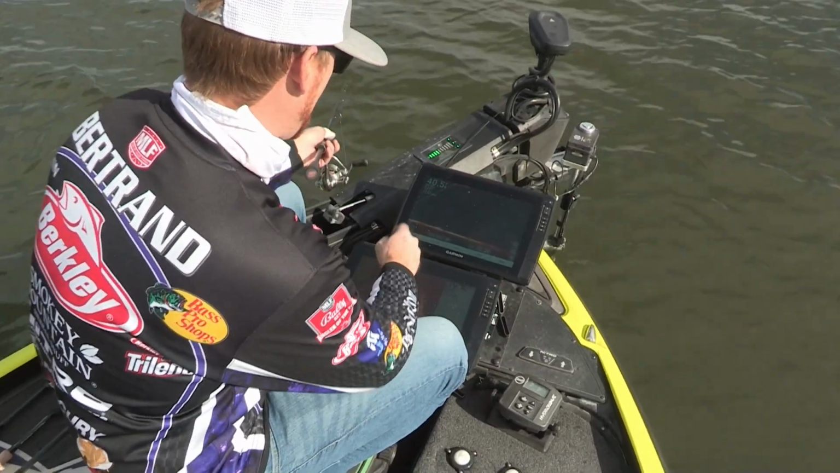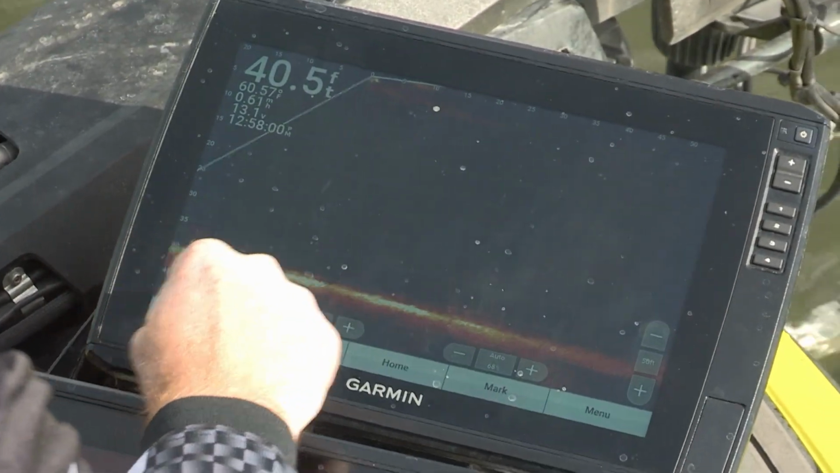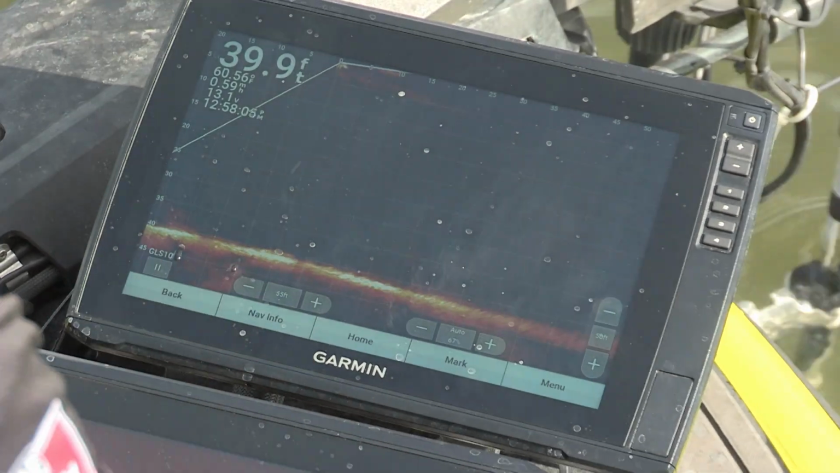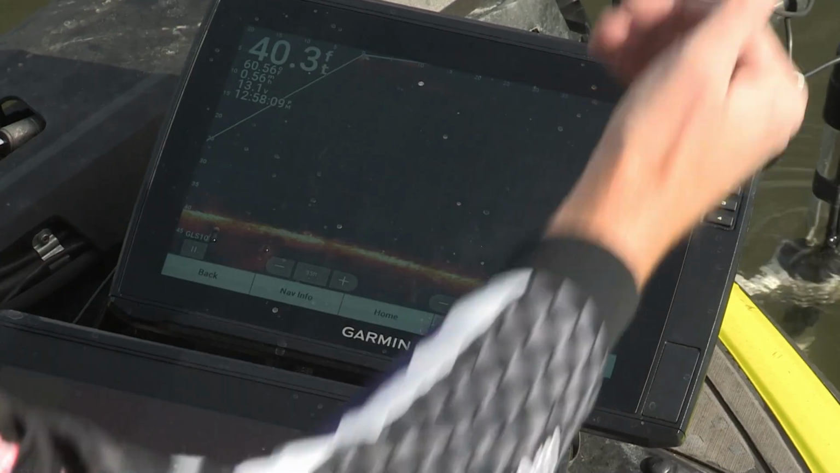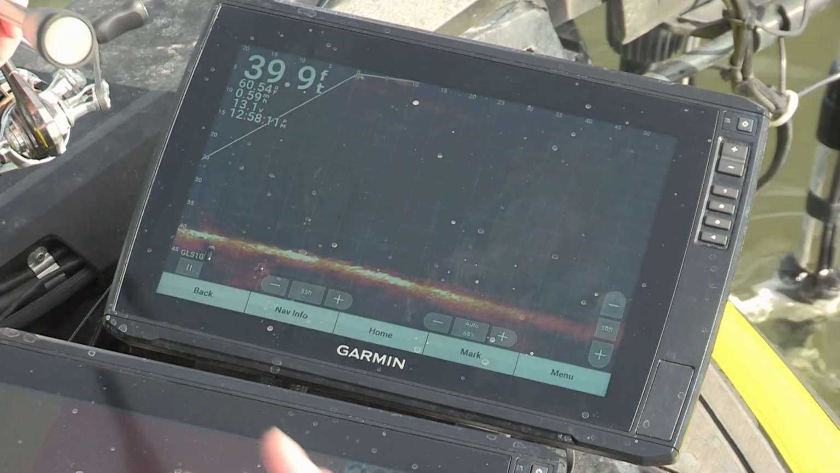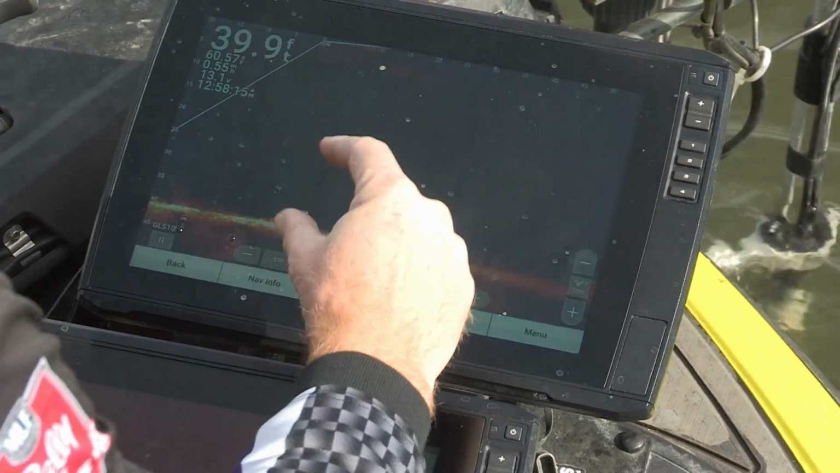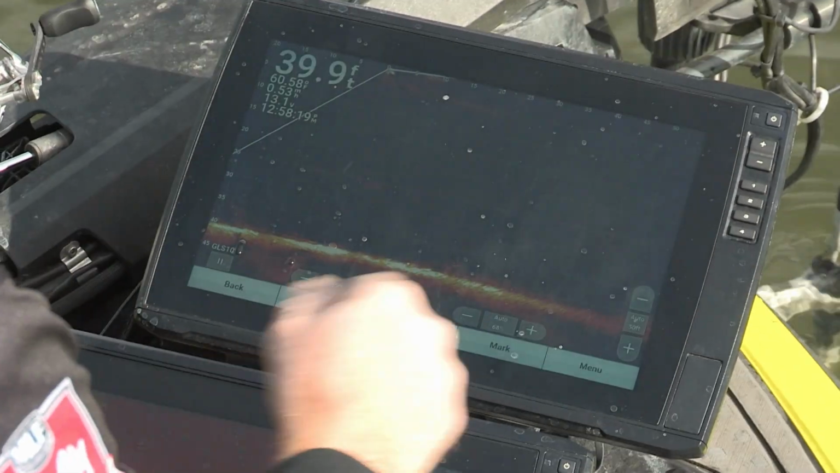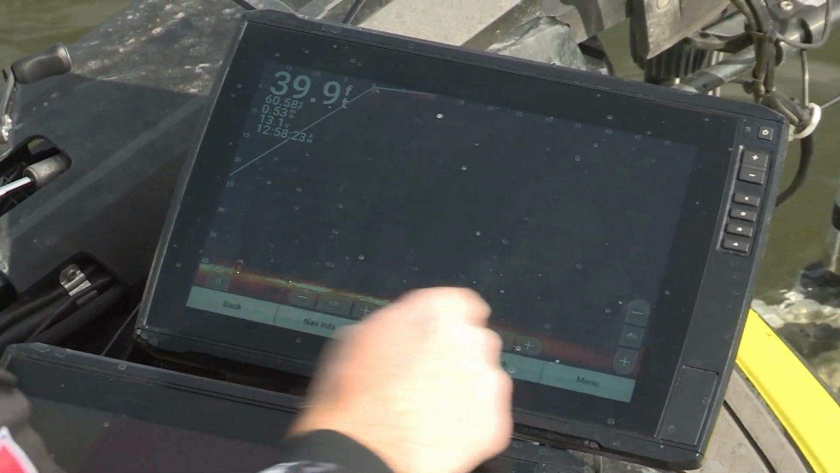And as you can see right here, we've got our screen. Johnny's got 12-inch screens on his boat, and we are using the entire screen vertically to be able to see what's going on. We're not wasting a bunch of space. When you run your vertical range on auto, you waste a lot of space. What'll happen when you go to auto is it'll automatically adjust the depth, and a lot of times it'll pull that bottom up a little bit higher. What I like to do is constantly be manually adjusting the range.